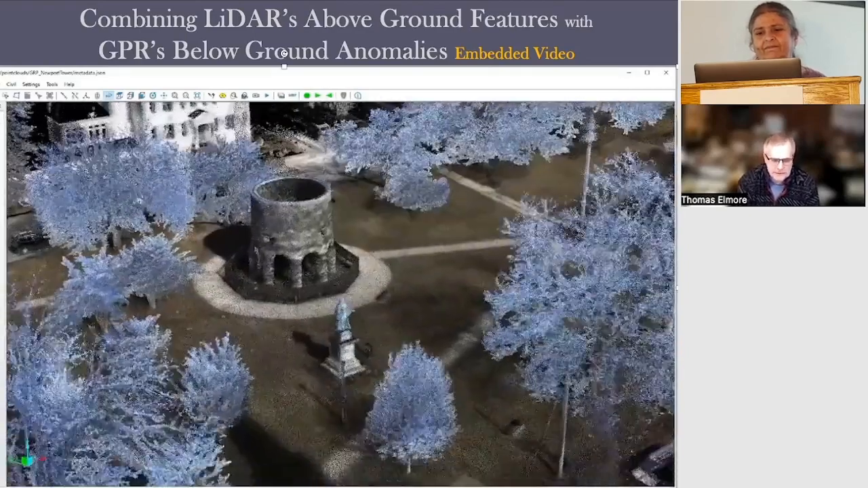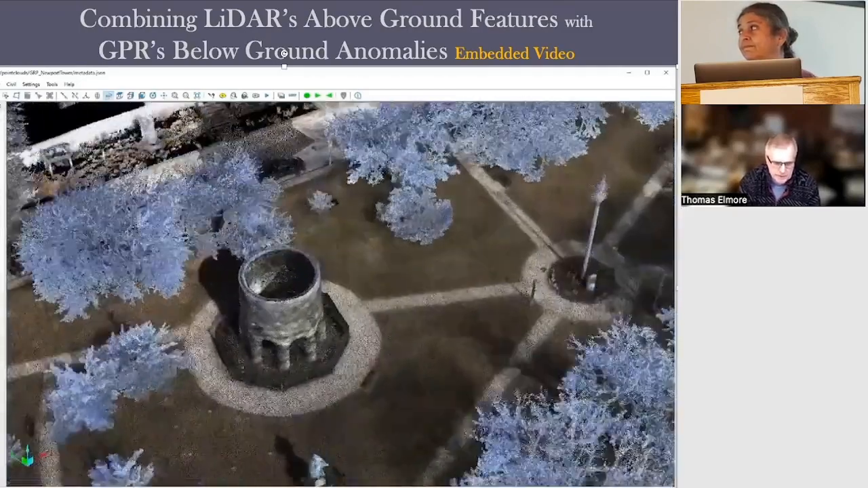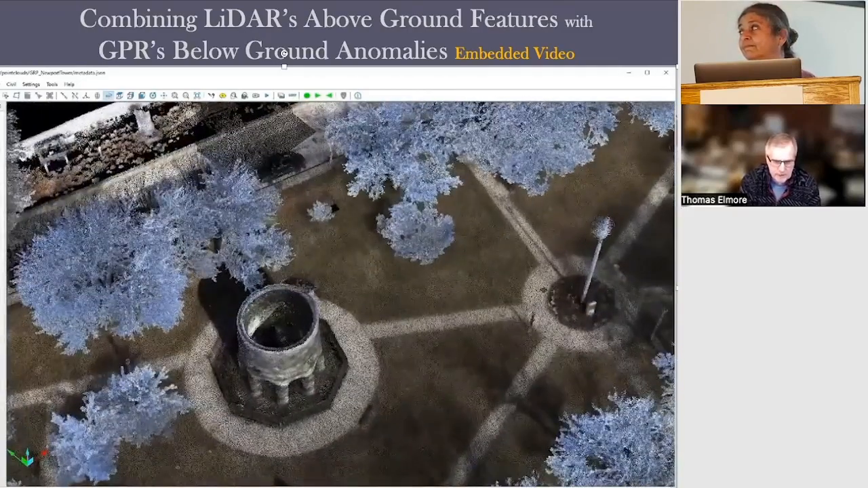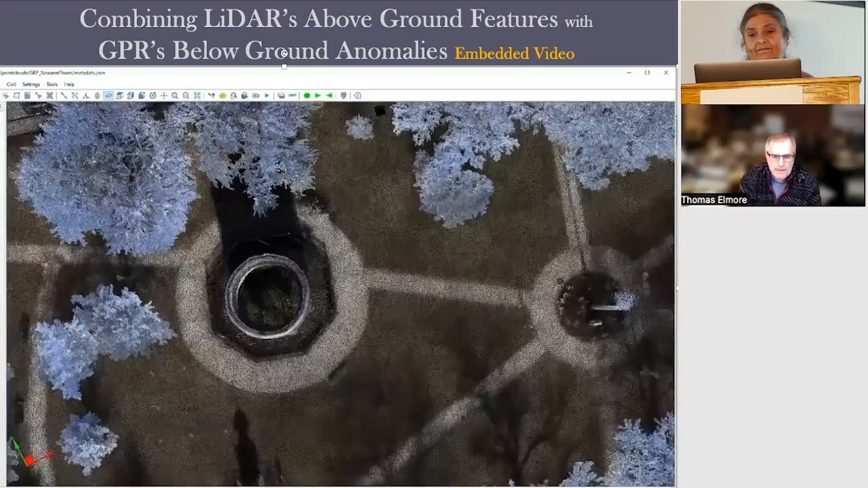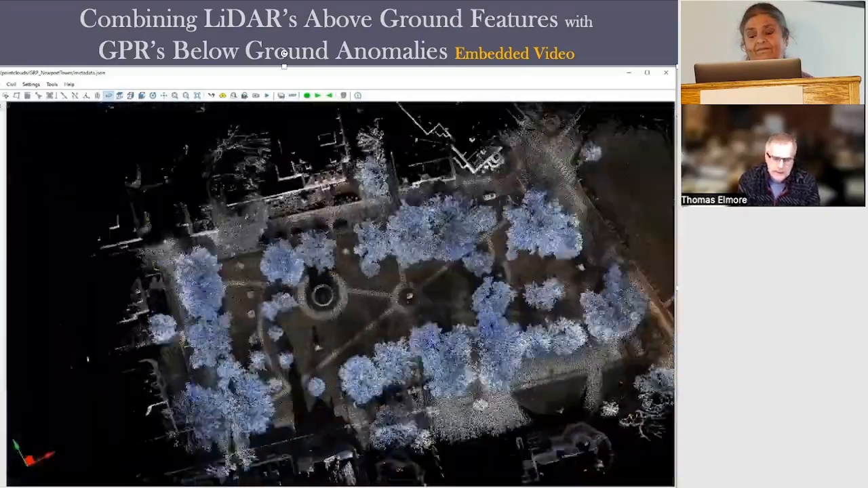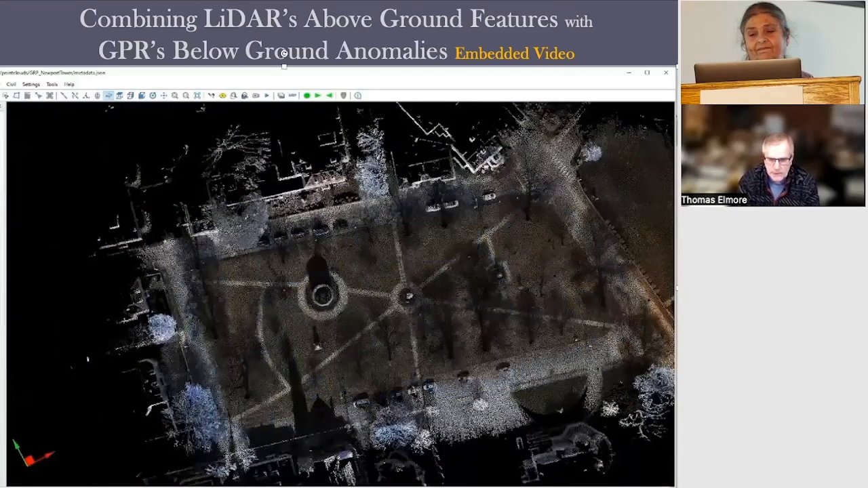I'll turn the classes off, on and off, and we'll end with a few seconds of the tower with the GPR underneath. I included this for those of you who haven't seen my LiDAR and what the software can do, to give you some indication of the power of the two.